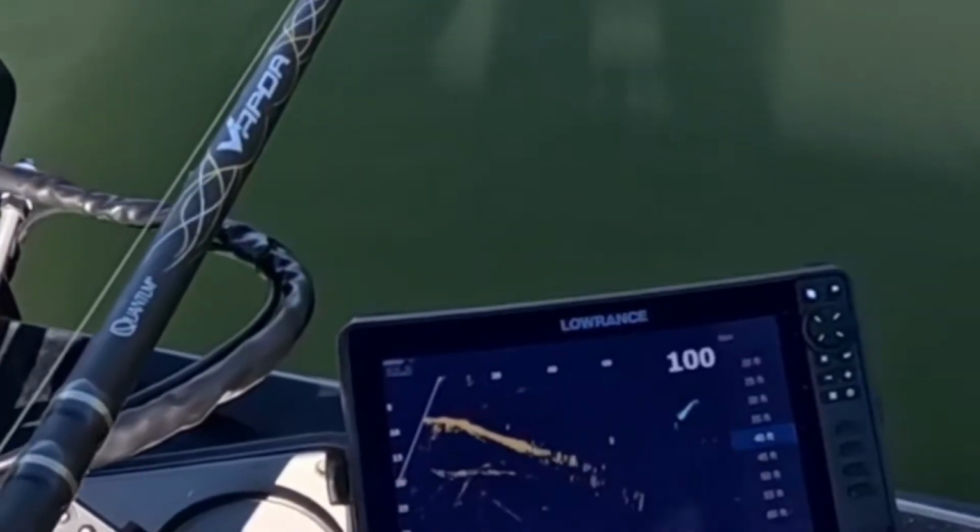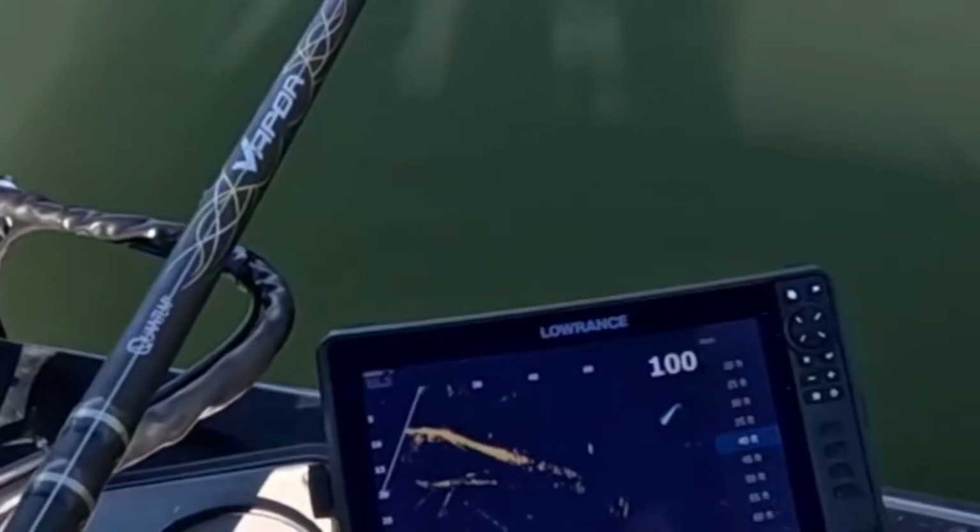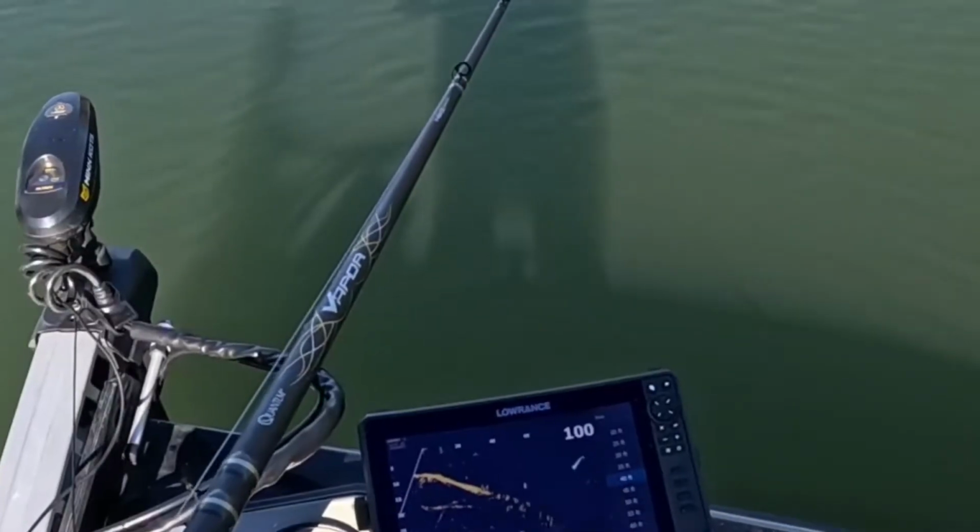As you can see on the screen, a steady retrieve was enough to pull the fish up from 5 feet below and get it to commit.